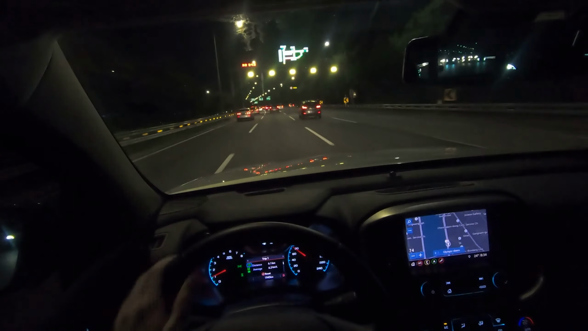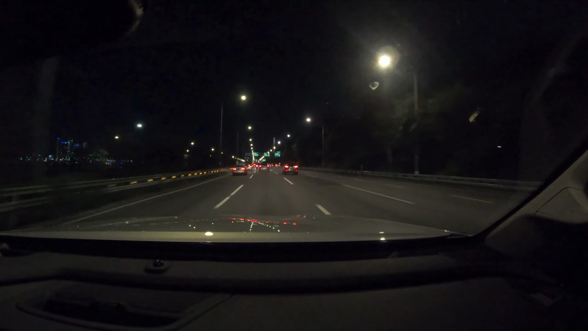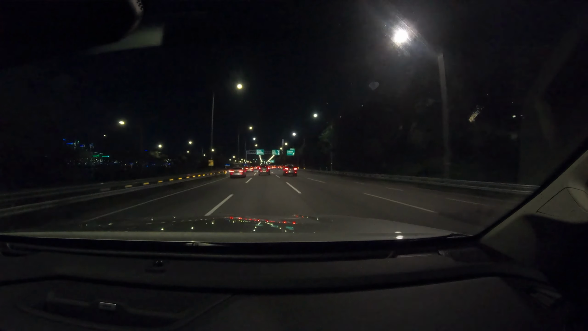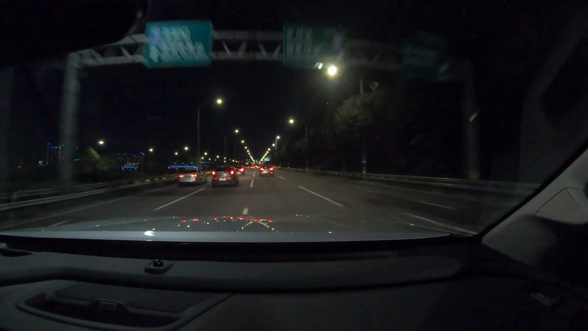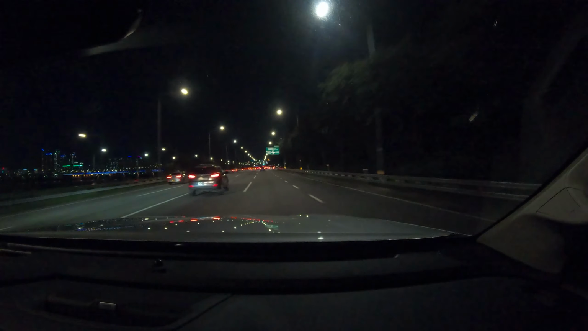Right now we're averaging 6.2 kilometers per hour. So let's see. It makes a great noise.